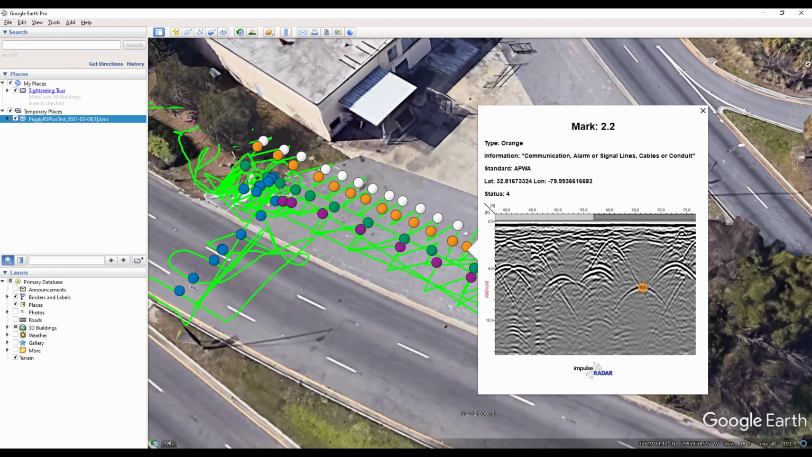And then if you click on one of the marks in the KMZ, it pulls up the type of utility it was marked as, the GPS positioning information, as well as status, and then a screenshot of the radar.